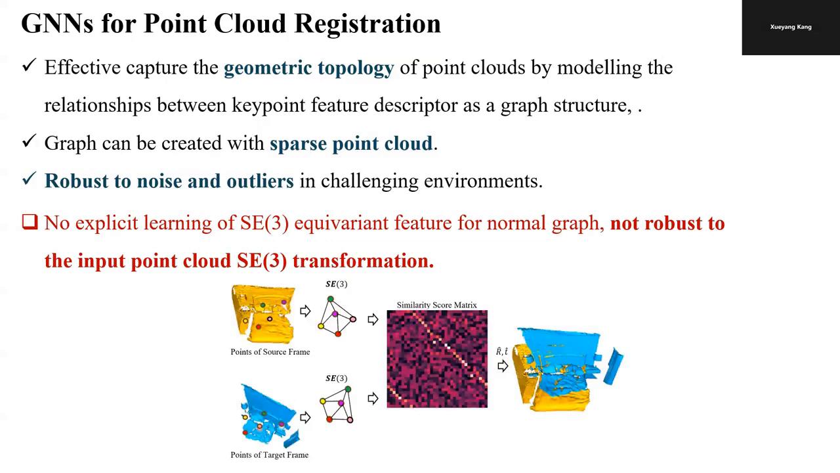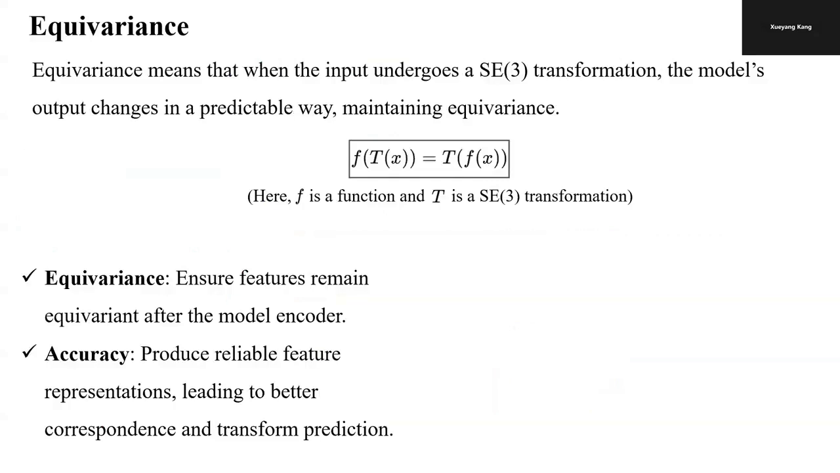So we introduce our model as shown in the figure, which first creates SE3 equivariant graphs for both source and target point cloud scans. Next, we compute the similarity score matrix to find correspondences between two frames. Finally, we use the correspondences to predict the transformations to align two point cloud scans.